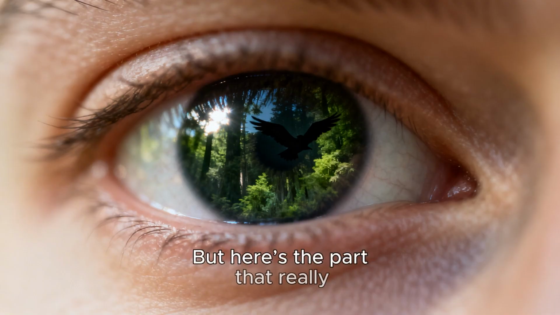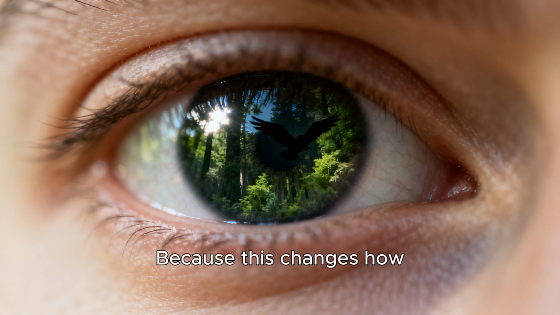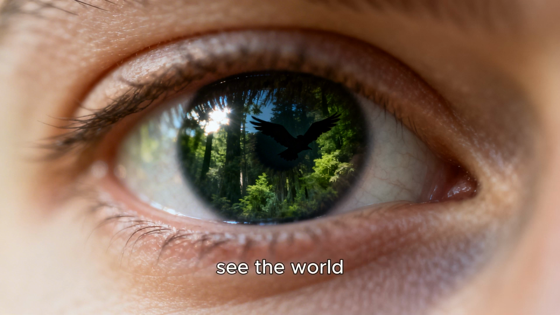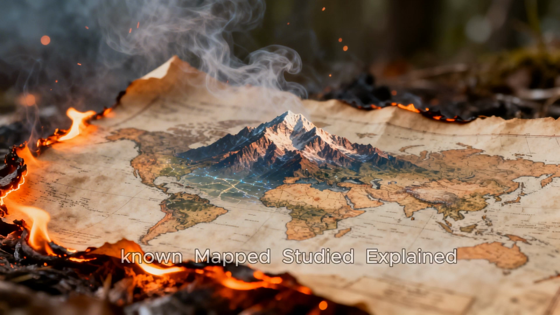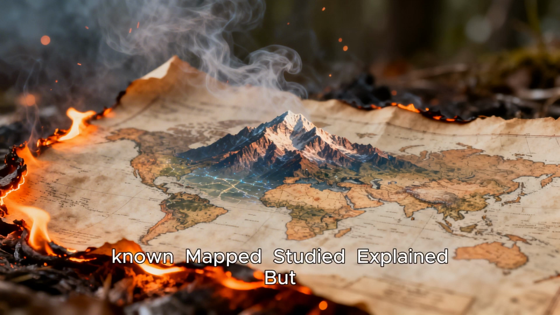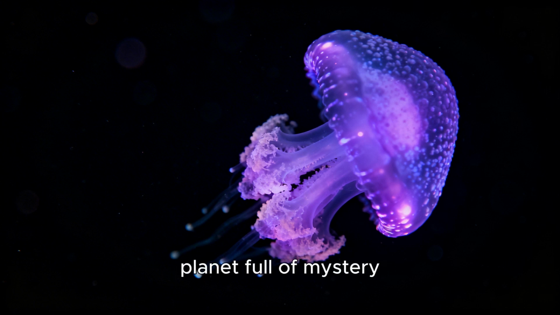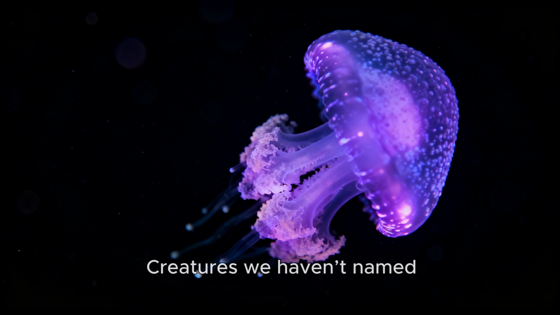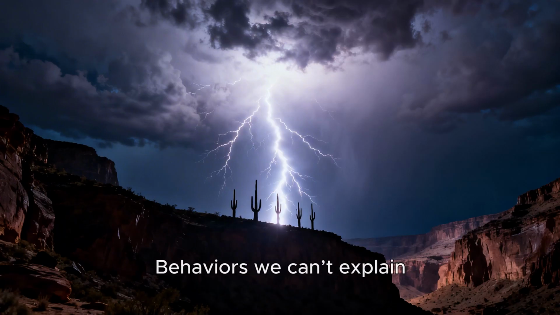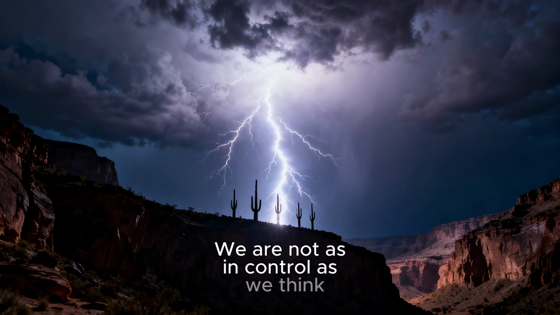But here's the part that really matters to you. Why should you care? Because this changes how we see the world. Most people live their lives thinking everything is already known, mapped, studied, explained. But that's not true. We are still living on a planet full of mystery, entire ecosystems we don't understand, creatures we haven't named, behaviors we can't explain. And every new discovery reminds us of one thing: we are not as in control as we think.